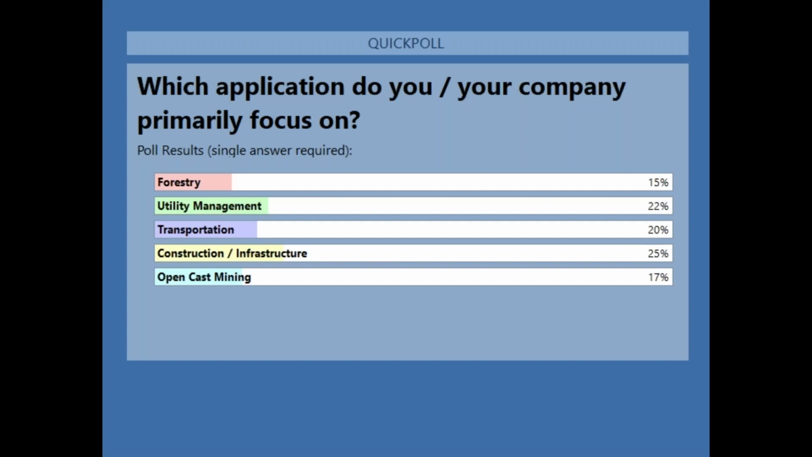So it looks like we've got a pretty even split between construction and infrastructure, as well as utility management. Actually, it's pretty well evenly split if you think about it. So looks like we got our work cut out for us today. I'm going to go ahead and close this out.